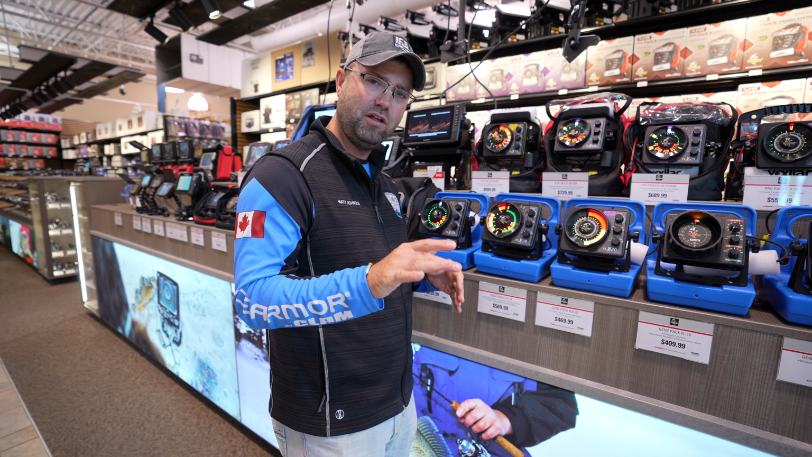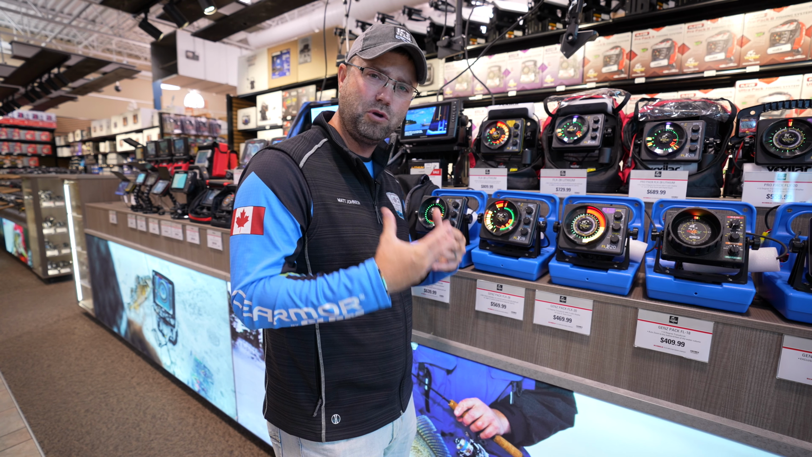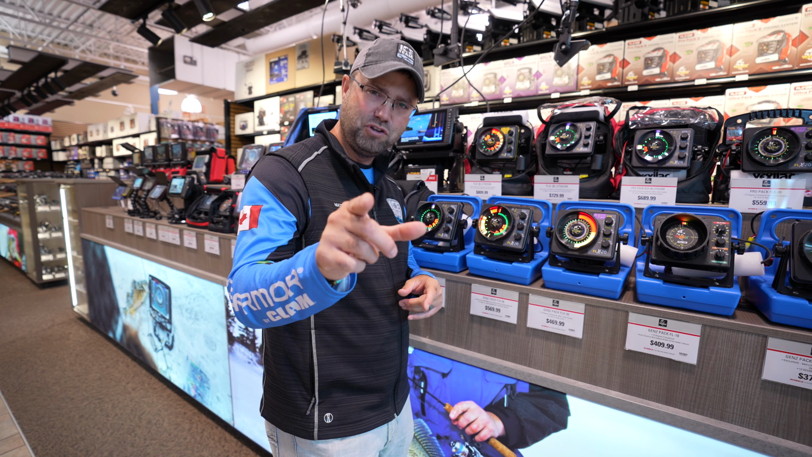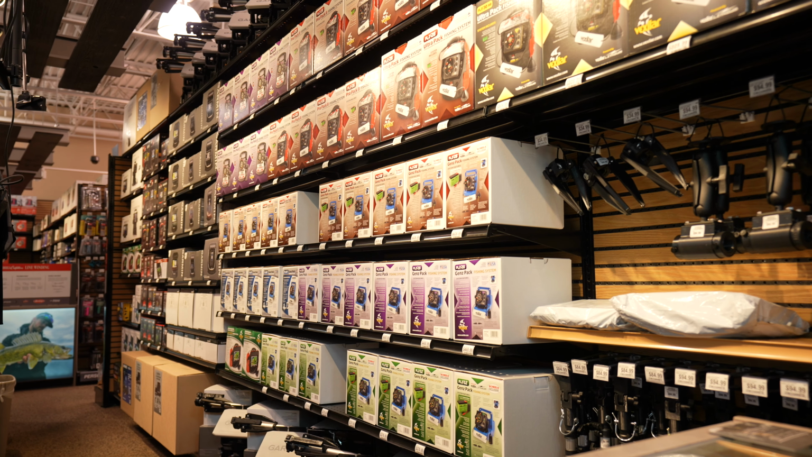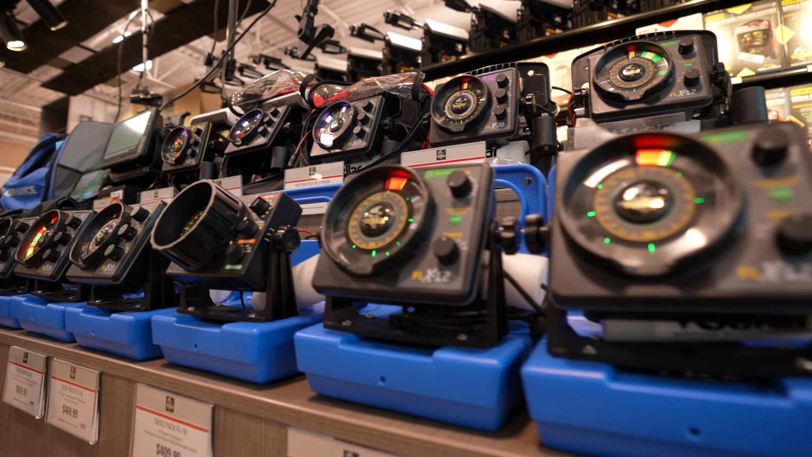So color palette 2, if you're not playing with that for ice fishing, give it a try. Find ways to incorporate that into your arsenal so you can take away some of the stuff you don't want to see, so you can focus on your lure, the fish, and in the grand scheme of things, being more successful on the ice with color palette 2 from Vexilar.